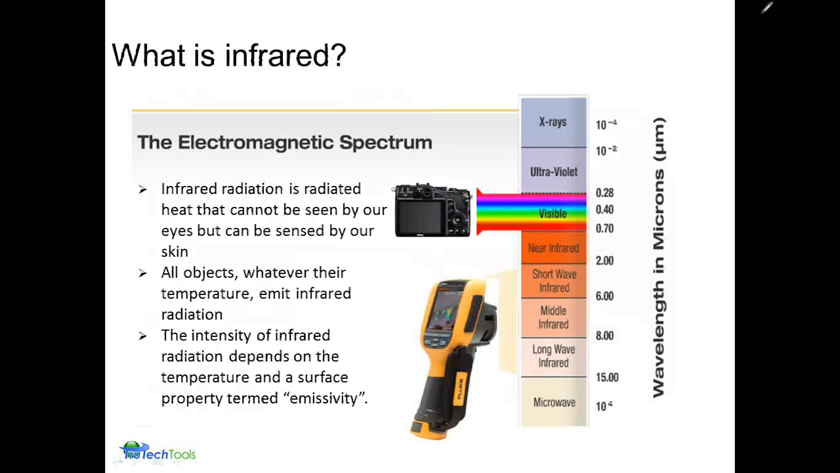So a little bit about infrared. It's part of the electromagnetic spectrum. It's either above or below visible light. Visible light ends at 0.75 micron. A couple interesting things. Infrared radiation can't be seen, but it can be felt by the skin. So a bonfire, as an example, is something where we would be seeing the visible light, but what we sense, what we feel, is that infrared radiation.